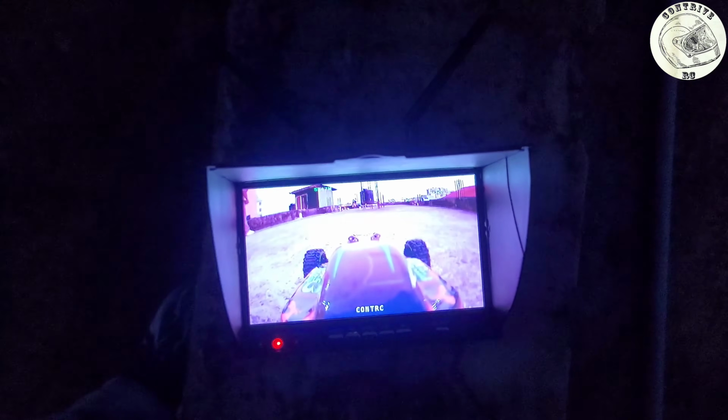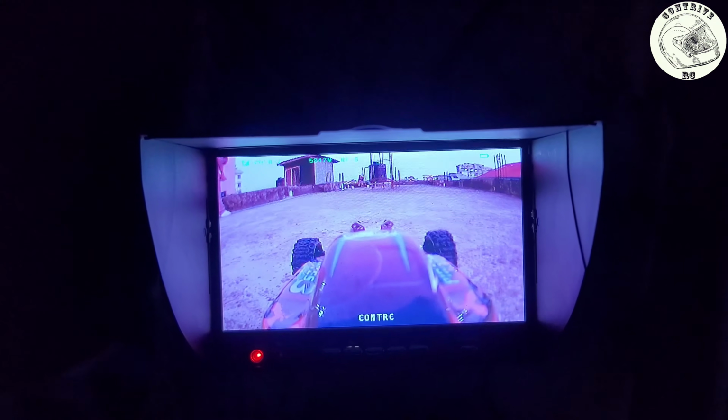When night fell, the video quality was stunning. This camera truly shines in low light, and the performance was exceptional. I'm thrilled with this setup, and I can't wait to put it to the test more.